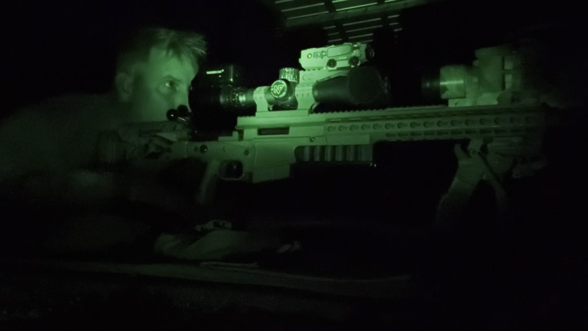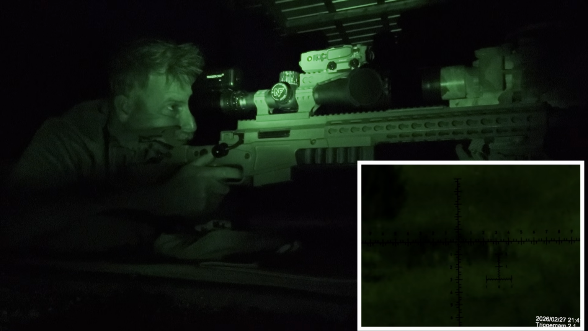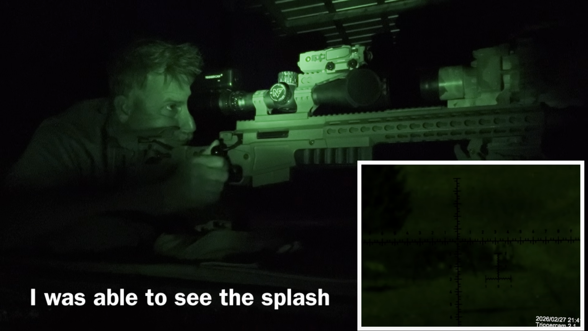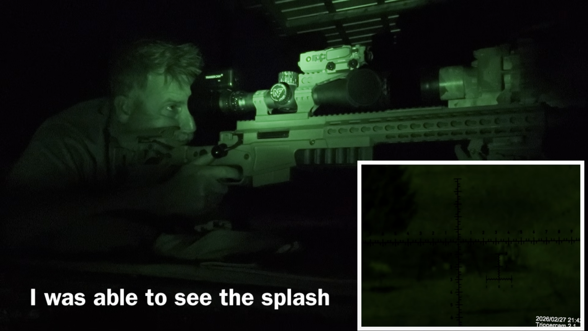Let's get this bag situated here. Okay. It should be at 2.2. And look to the right.